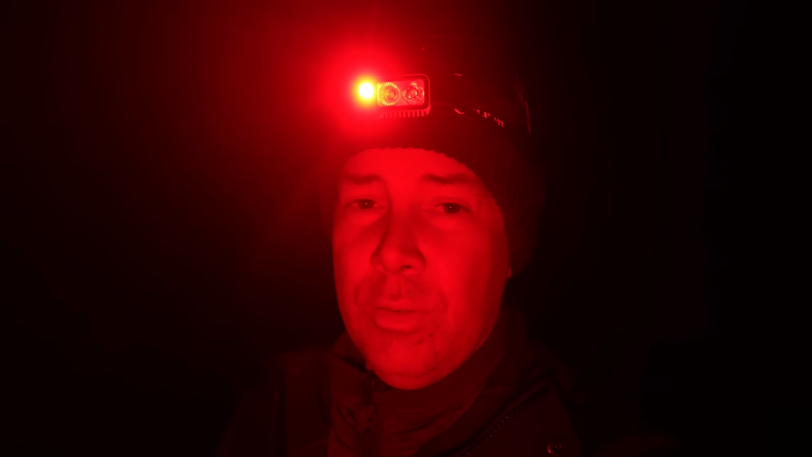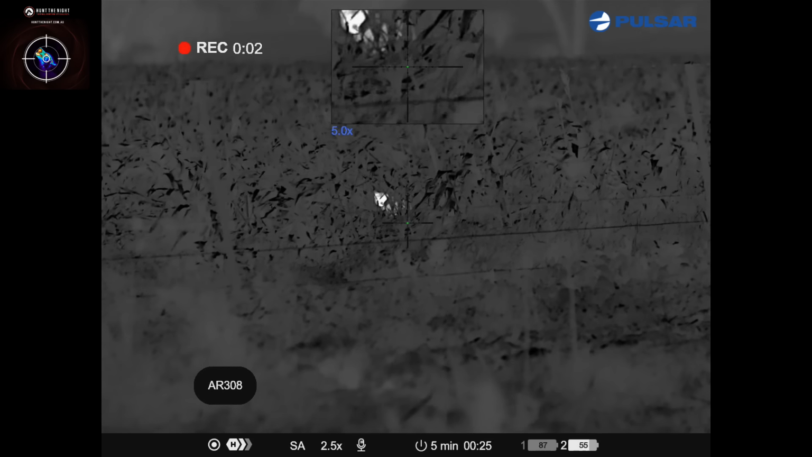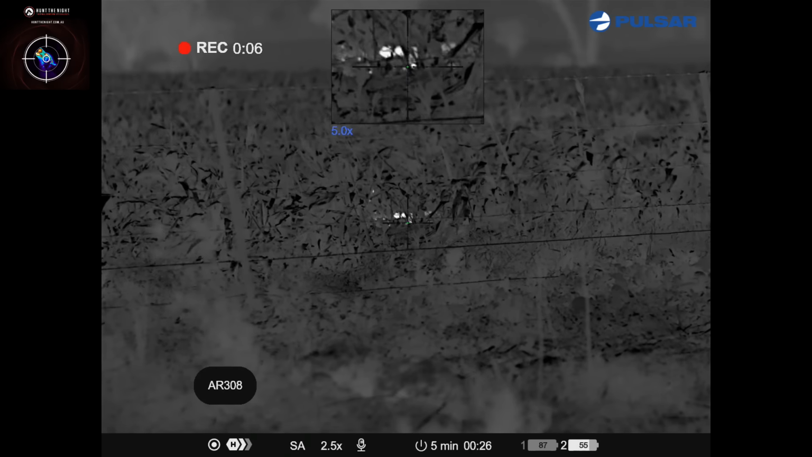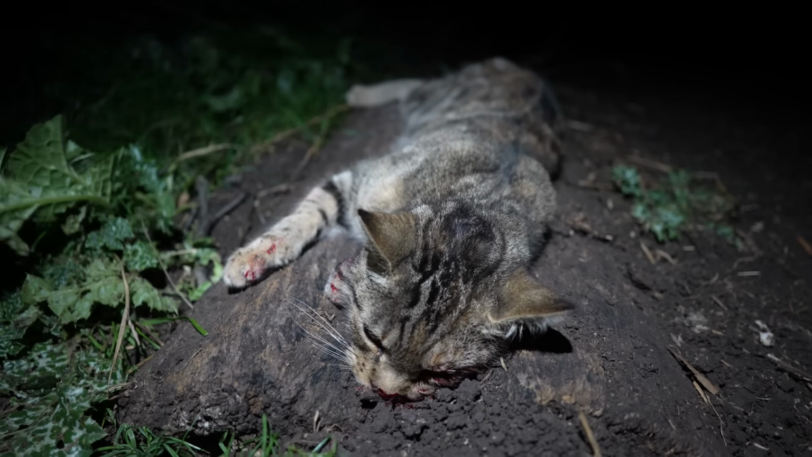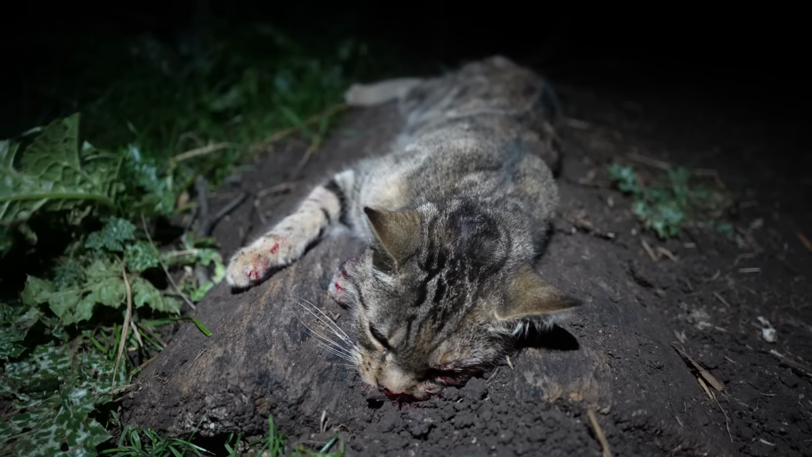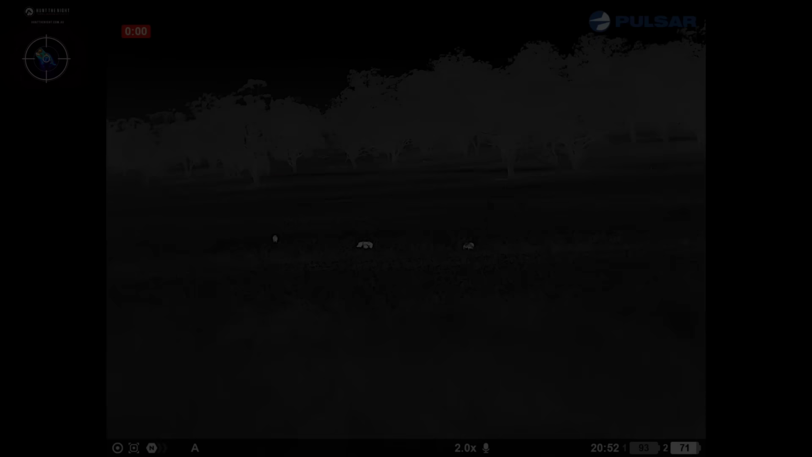I've just had a flash of very bright eyes up ahead in the red lights. It might be a feral cat. You can probably tell by all the wind noise. Yes, it's a little bit blowy tonight. That would be an understatement. It is bloody freezing, but I am finding a few of these things.